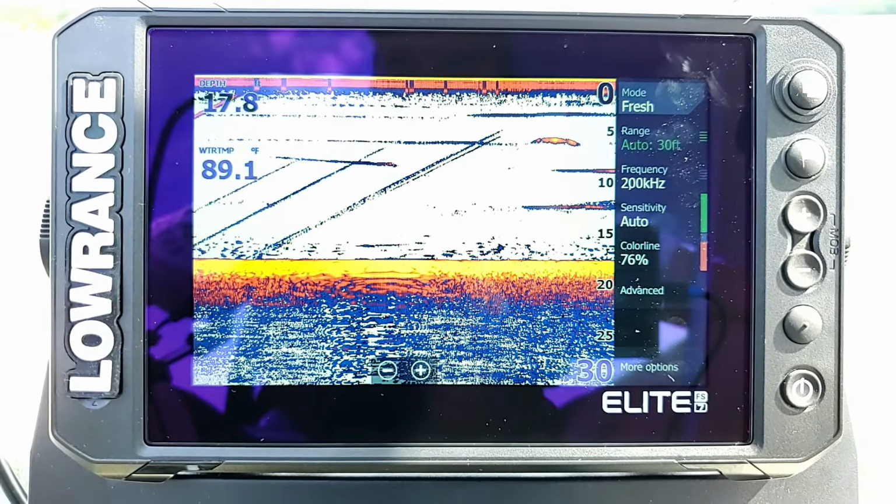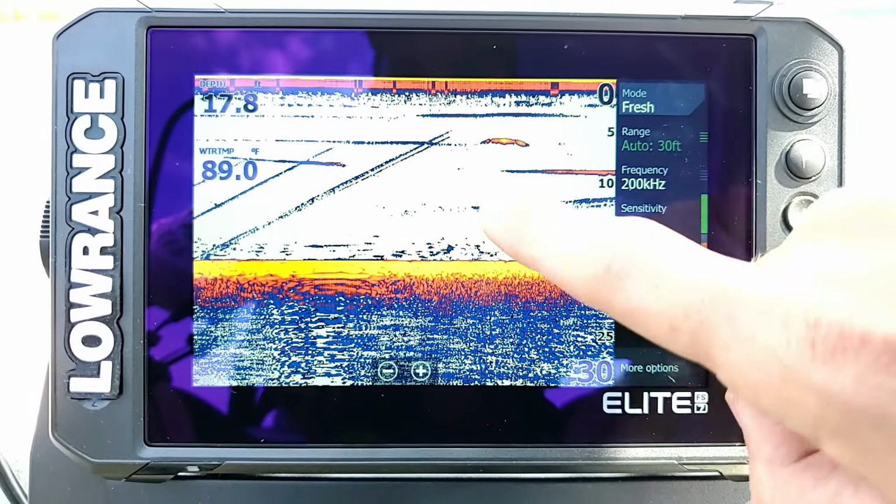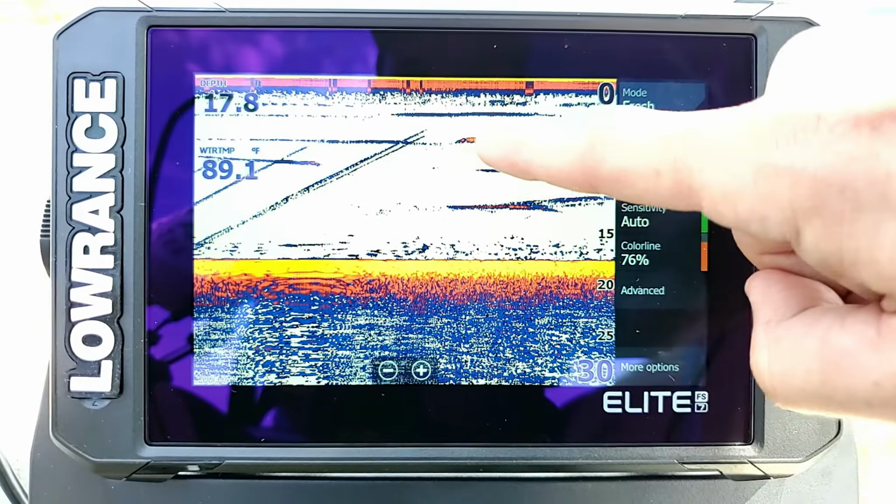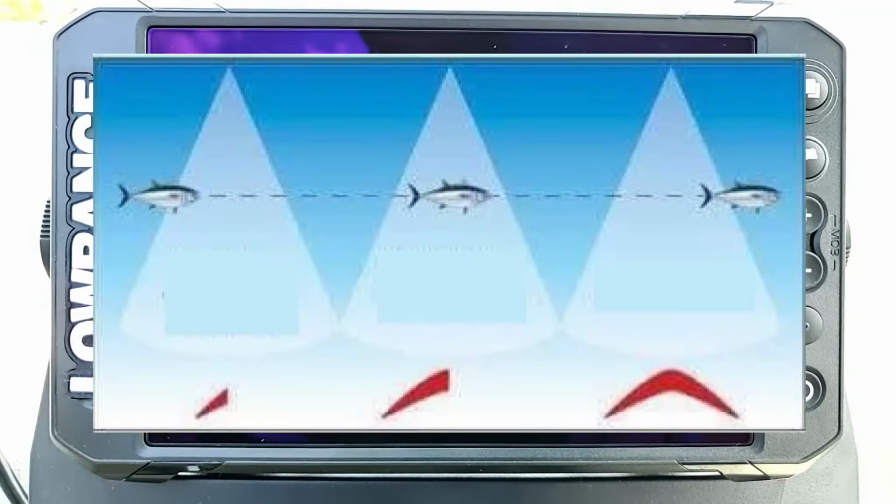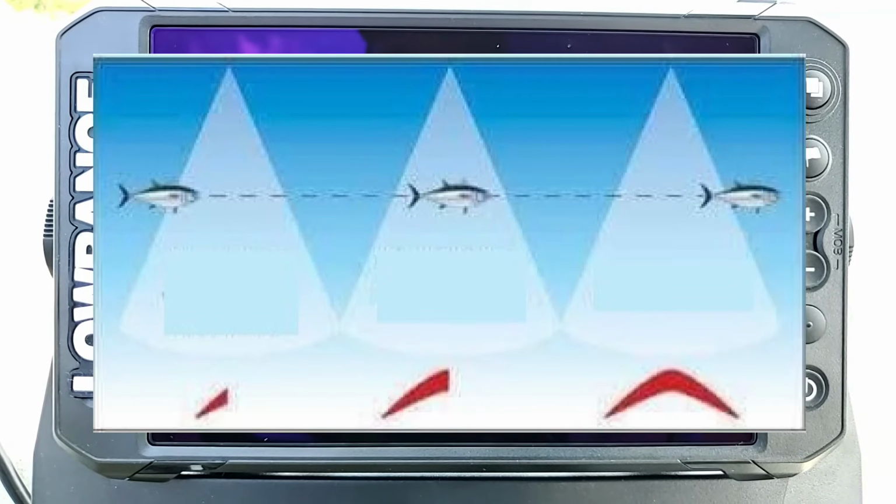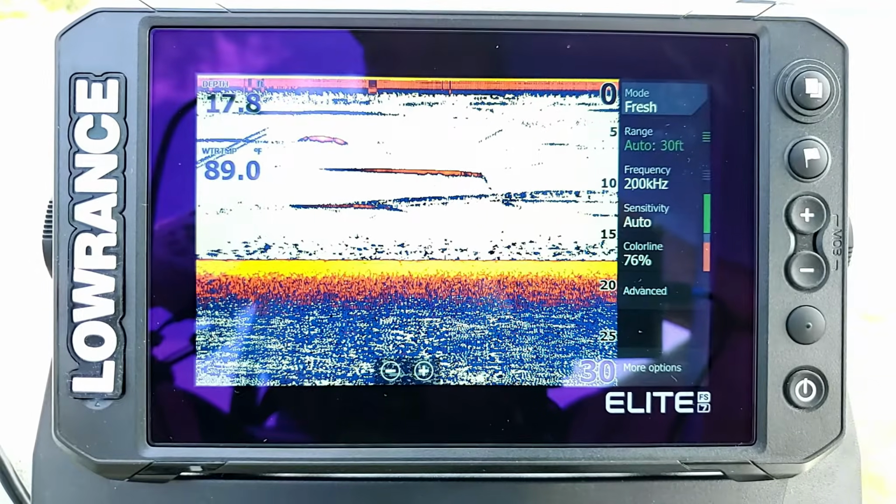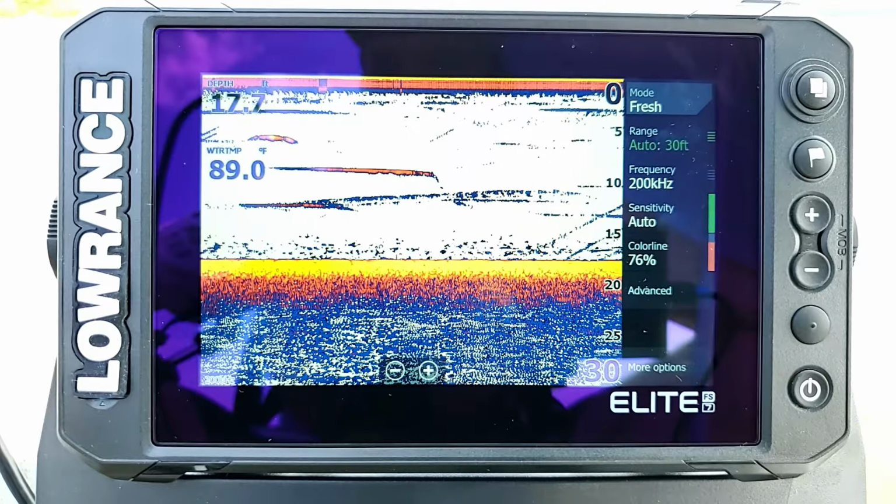Now, if a fish is swimming around and it does swim in and out of my sonar beam, you may get something a little bit more like this, which is going to be more like the arches that you're normally used to seeing. The arches are caused when a fish travels into your sonar beam and then back out the other side of it, which generally happens when you're actually driving around on the water. And so you're going to see that a lot more often than when you're just sitting still.